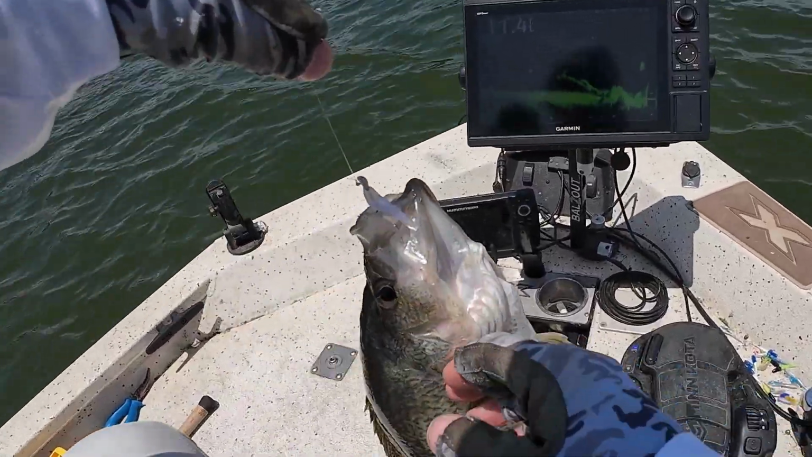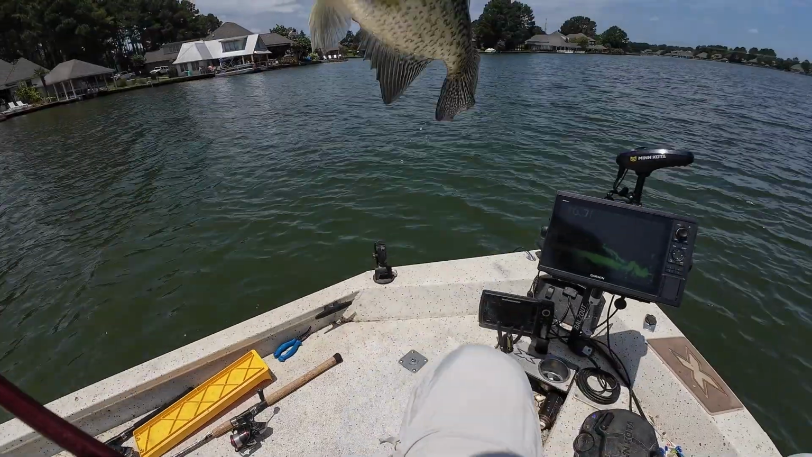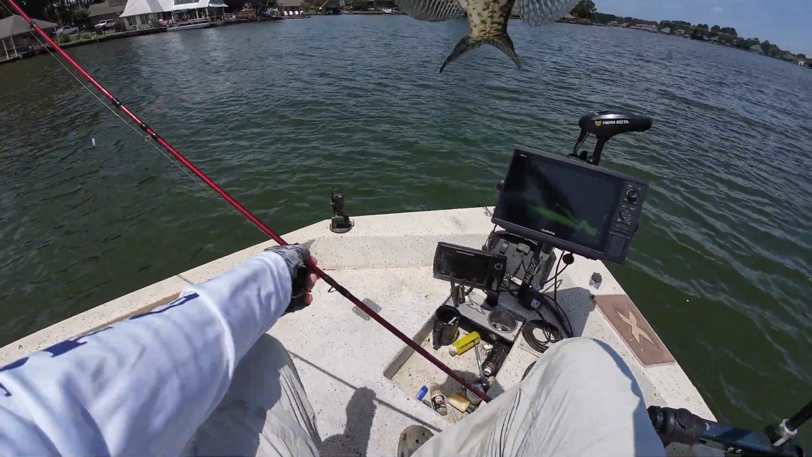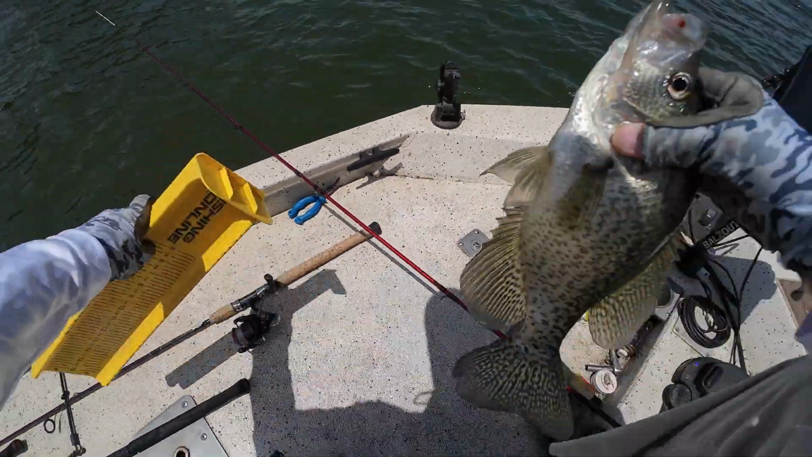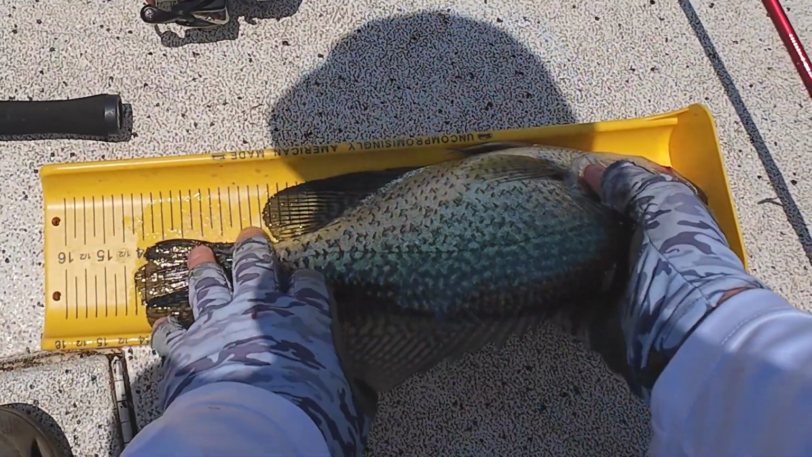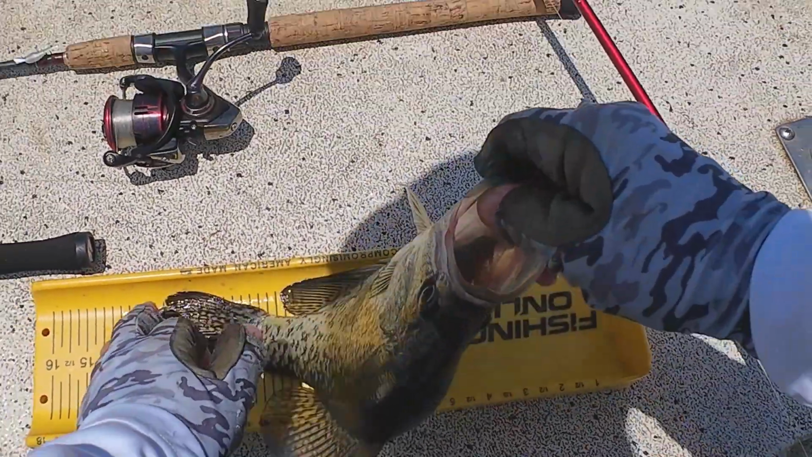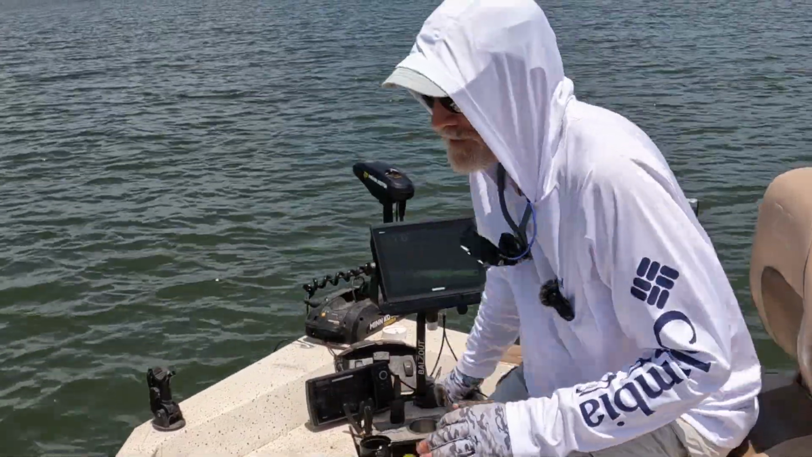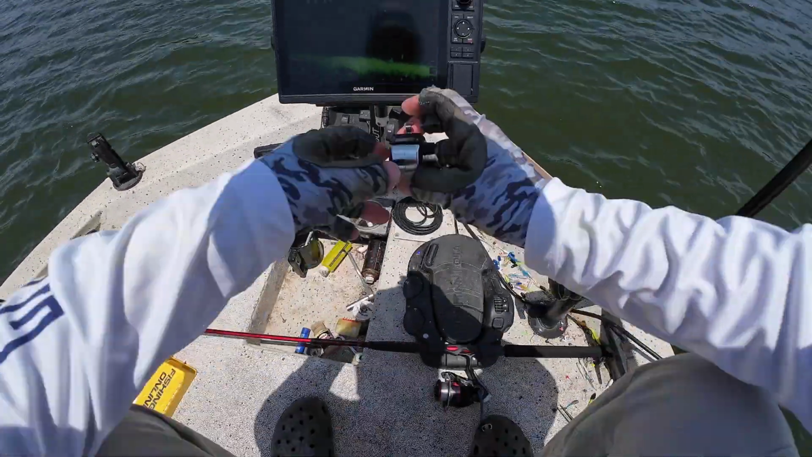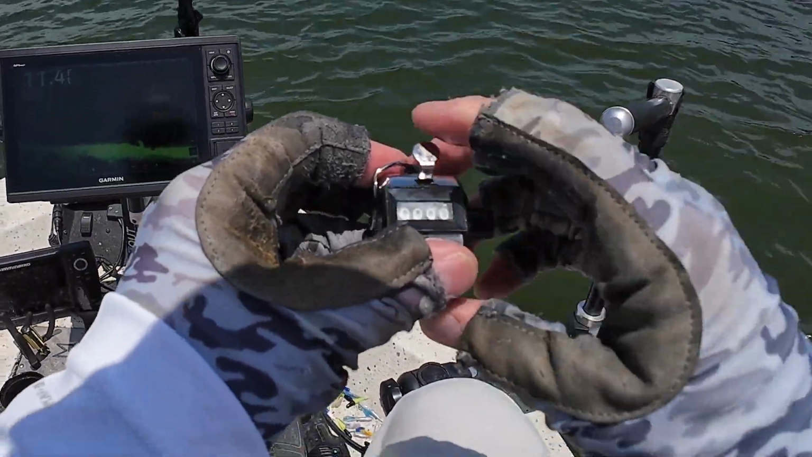This is a nice looking big black crappie. Looks like he got caught before. Had a little place on his mouth there. That's what I'm talking about. That's a good one. It's like 14.25. We're letting them go today. Get back in there. It's a good one, man. All right, let's see what we got. Number one.